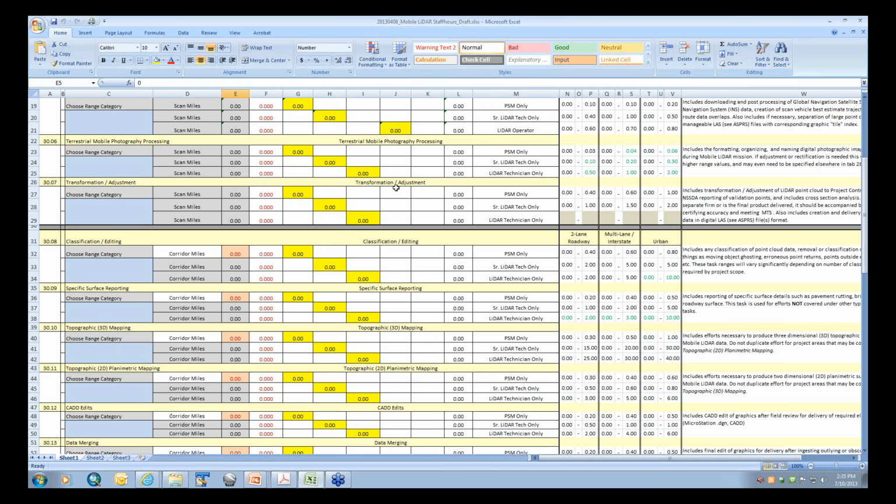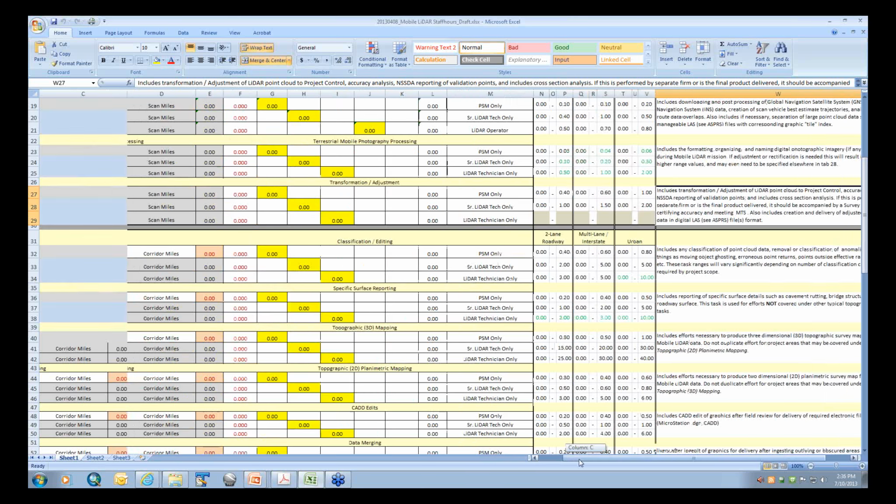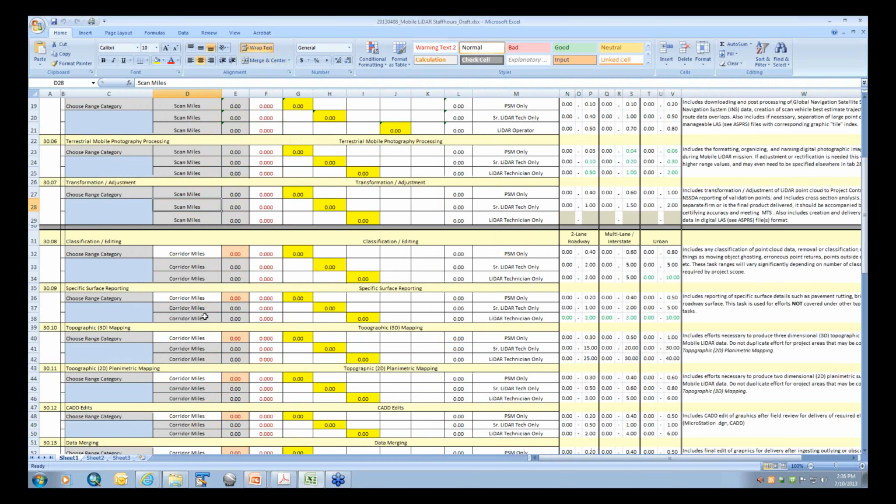So at this transition, one thing that we have put here that I think is very important is if a consultant is a sub-consultant doing the actual mobile LiDAR work, they need to perform a survey report of the accuracy of that final LiDAR as it comes out of that adjustment, because everything else that comes after this point is basically working off of that data.